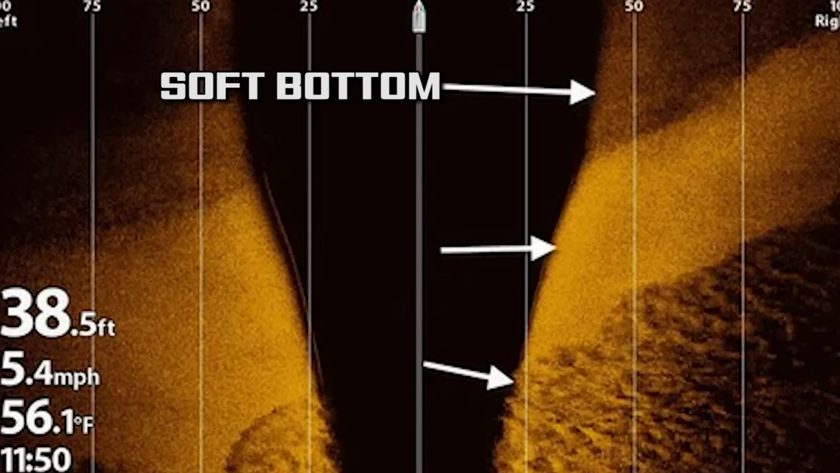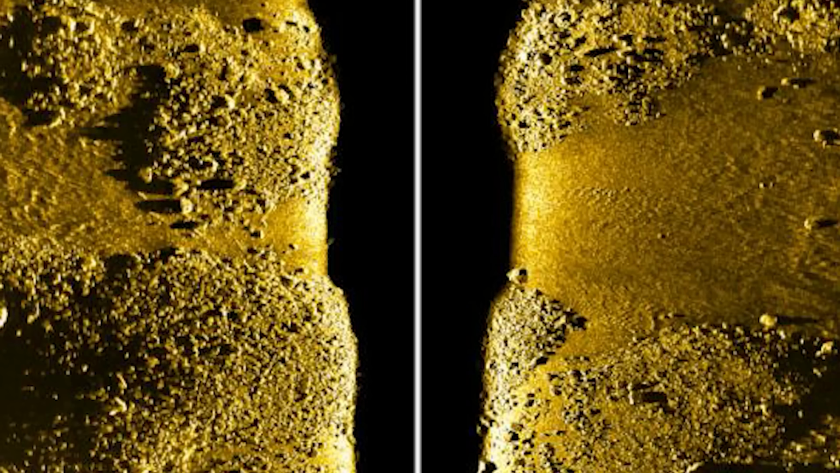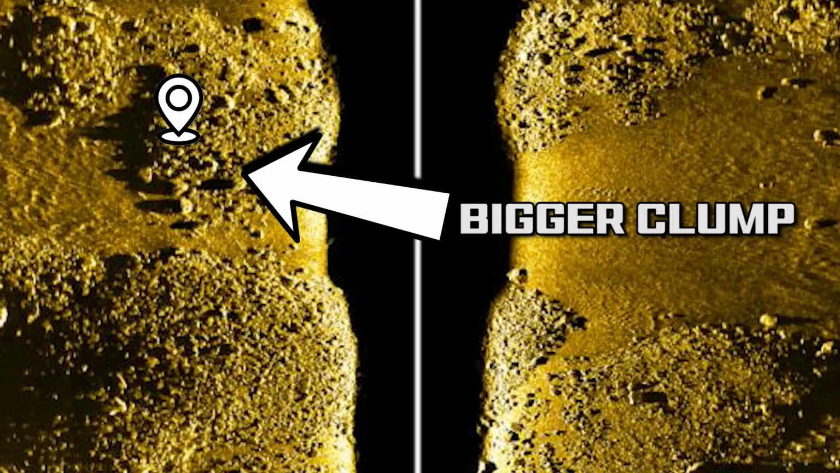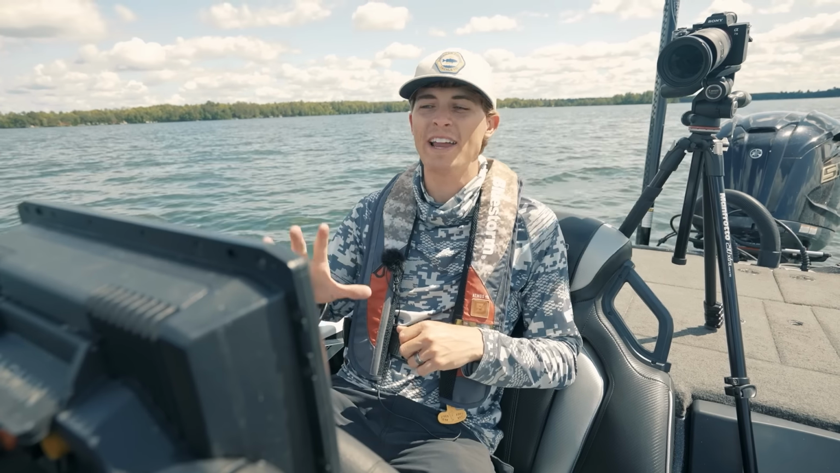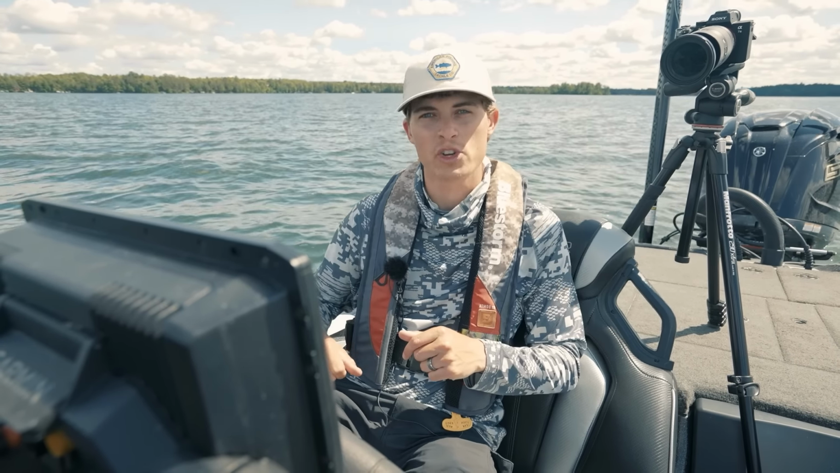So if you have a muddy area that transitions quickly to a rock, a sand, a gravel, there can be fish there, so mark a waypoint. If you see a bunch of boulders and then all of a sudden a bigger clump, mark a waypoint there. I'm not saying you can't catch fish on the standard looking stuff, but if you find unique things offshore rock-wise, that's gonna be most likely where your fish are.